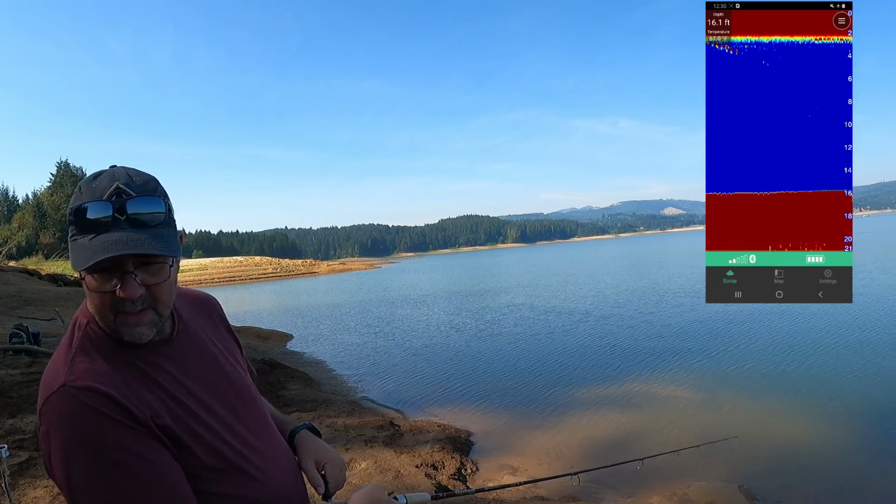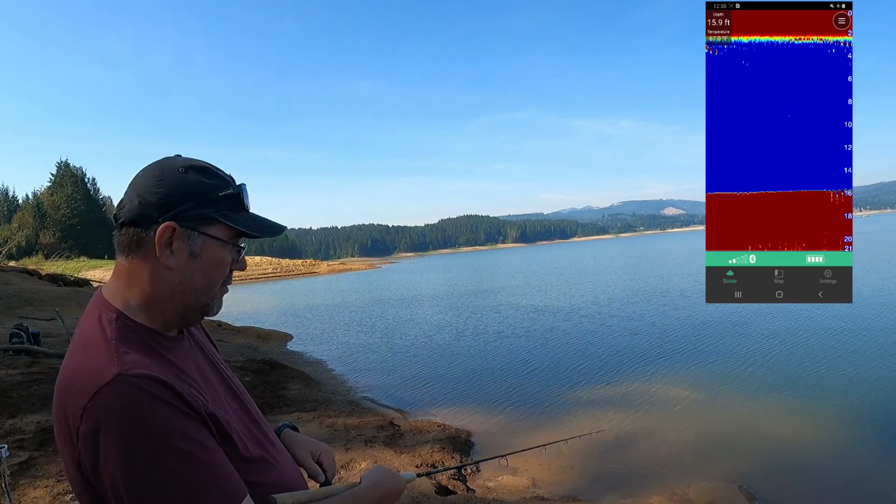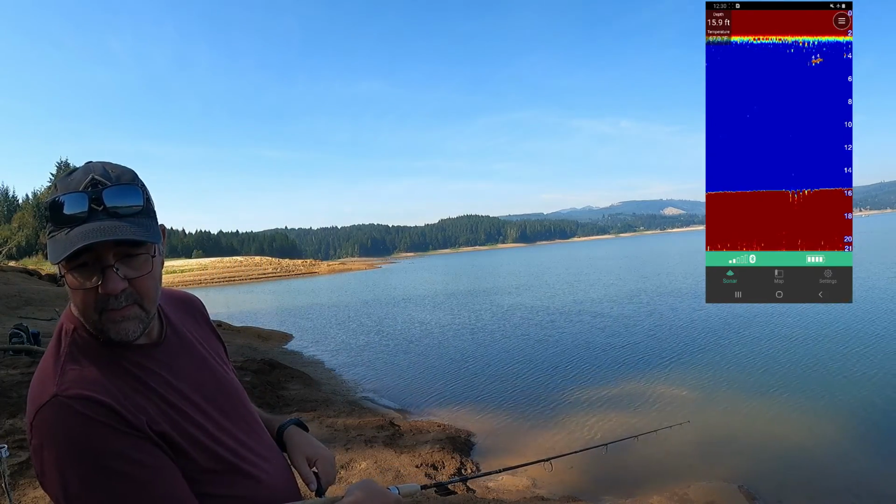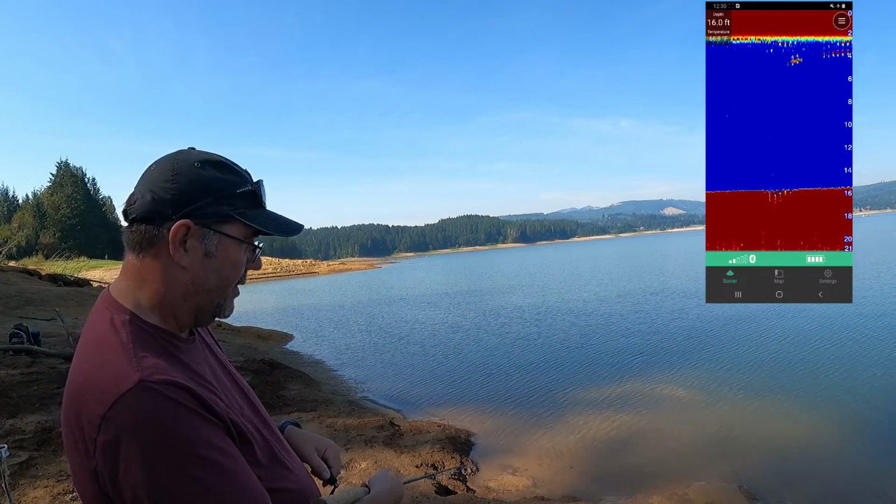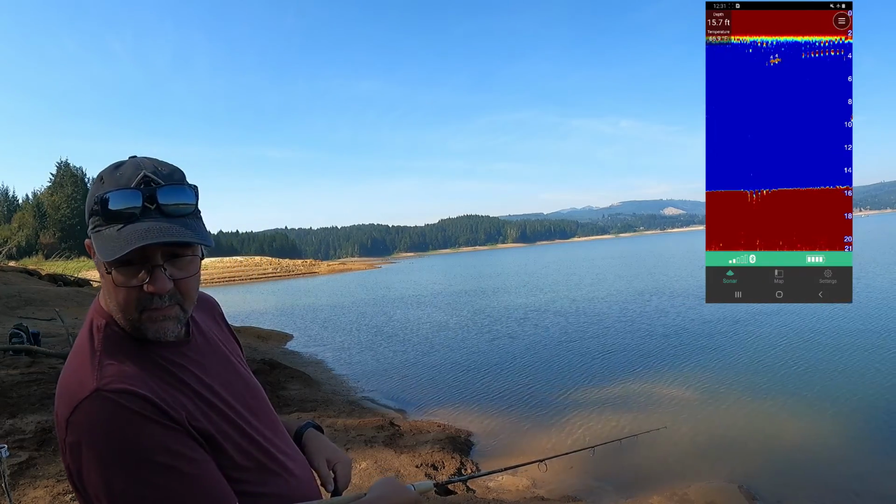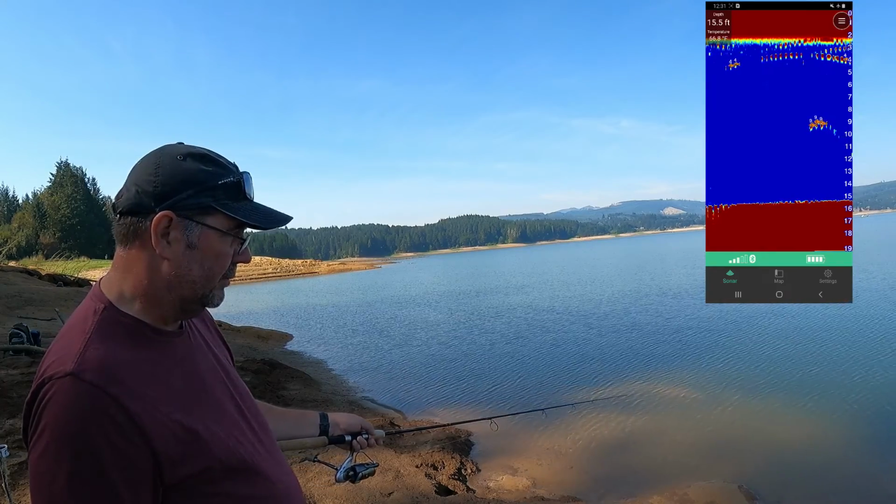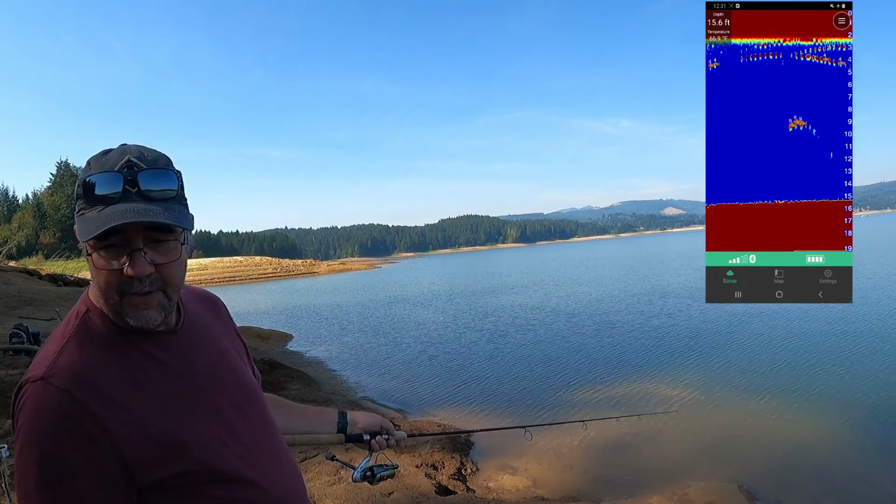There's a whole bunch of stuff, I guess, whatever you want to call it. I don't know if that's just noise or what. Could be bait fish.